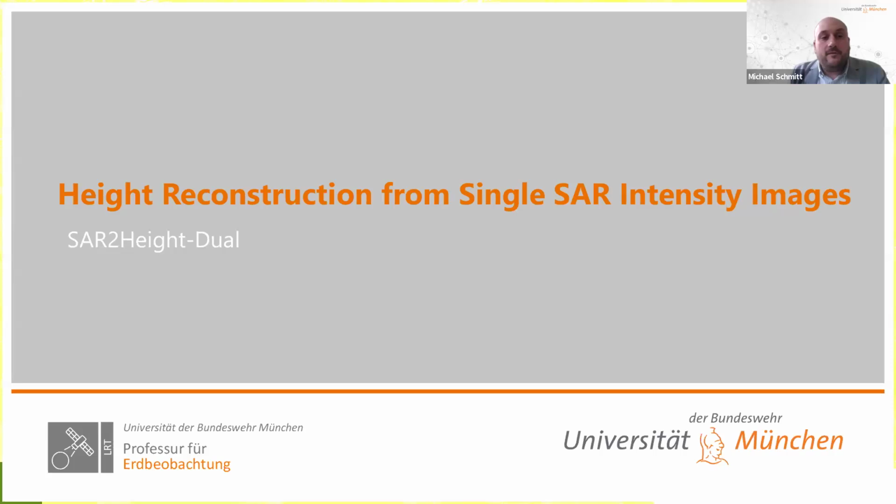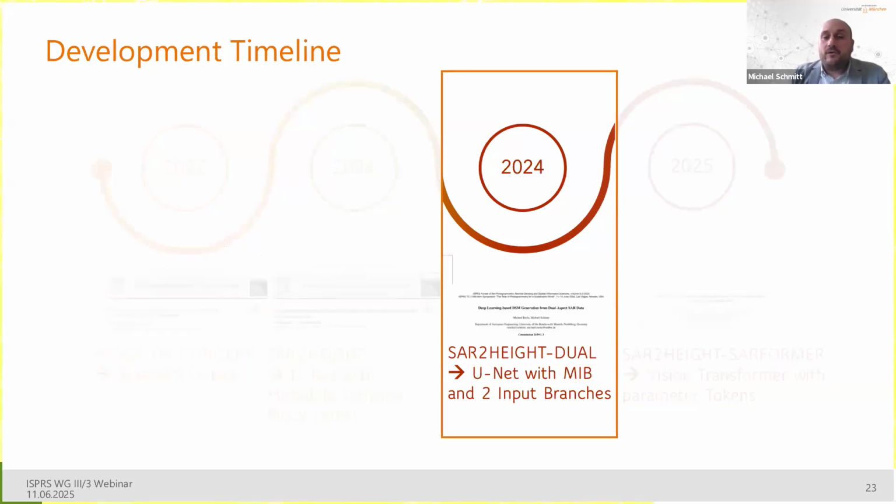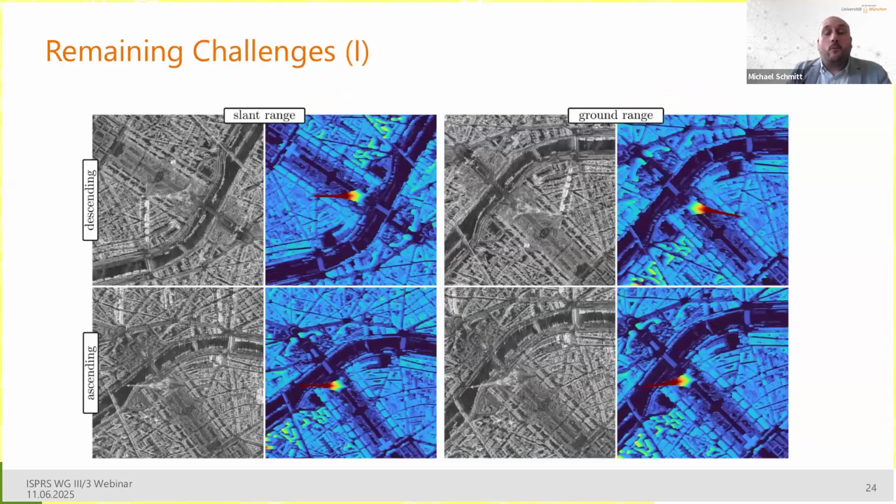Now let's come to the second approach, SAR-to-height dual. If we look again at this development timeline, this was the model that came out in 2024, a U-Net with the metadata infusion block and 2 input branches. Why did we bother with that? Why did we continue this way? Because some challenges were remaining. And I want to show you these challenges in these two real-world images shown here.